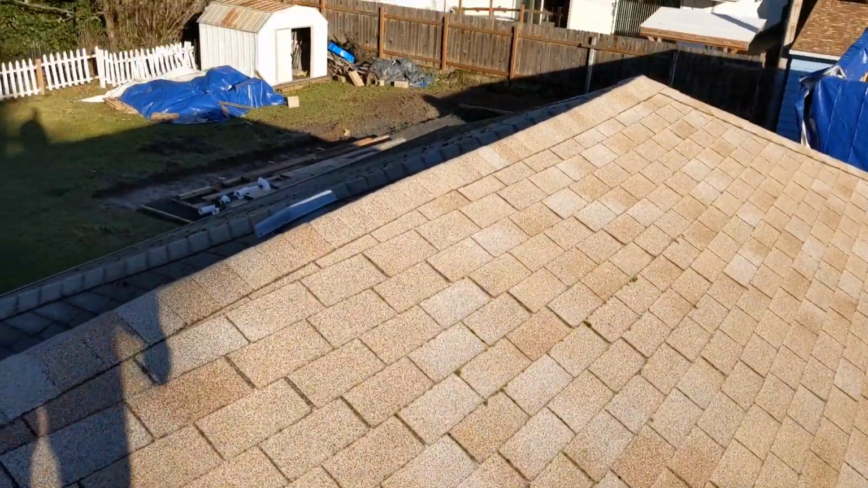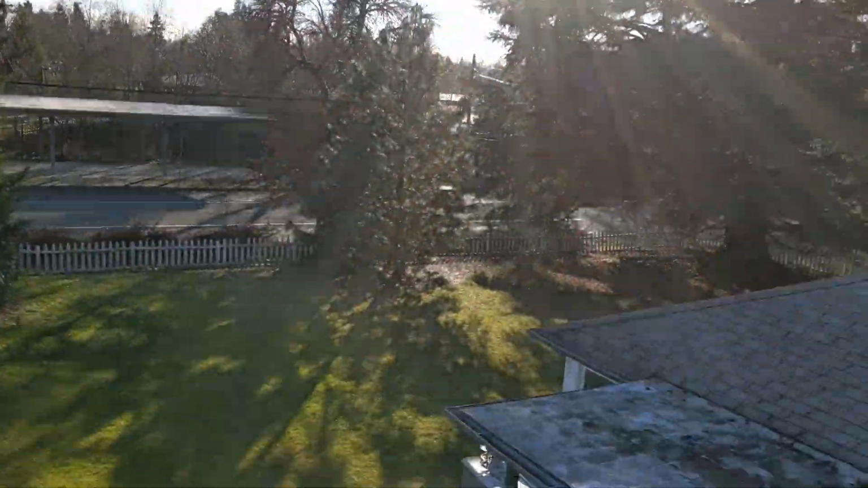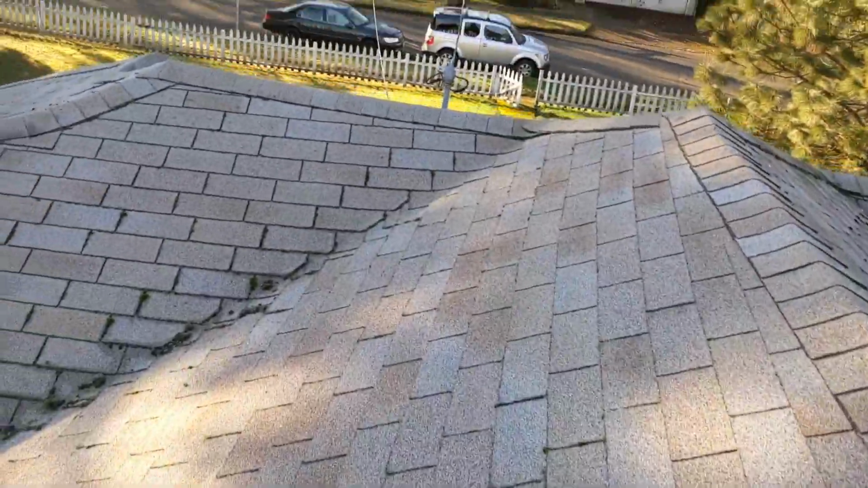Tuffelar with Eagle Point Roofing out here on a beautiful December day in Corvallis, Oregon, performing a roof inspection for Mita, who recently bought this house and is building a renovation over there. So I just want to go over three things in this video.